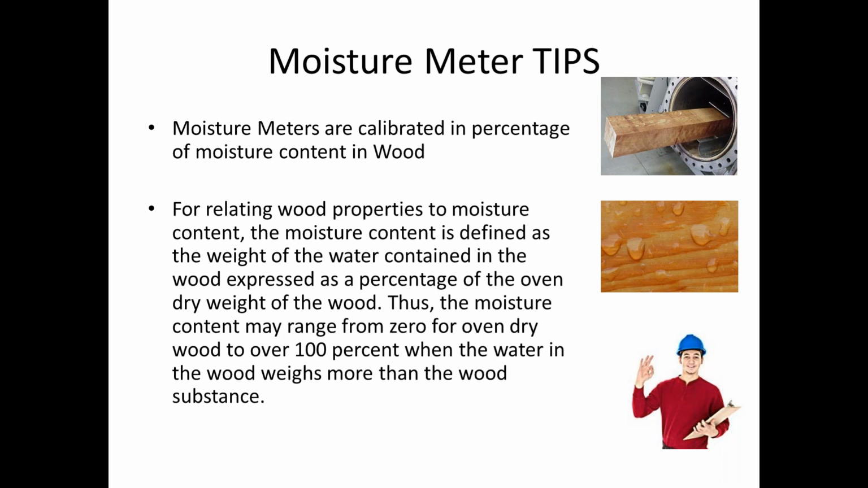For relating wood properties to moisture content, the moisture content is defined as the weight of the water contained in the wood expressed as a percentage of the oven dry weight of the wood. That means if we completely dried that wood out, they take the weight of it. Then they wet that wood and they weigh it. The wet wood as a percentage of the dry wood lets them determine the percentage of moisture in that content. So that'll range from 0 to 100.